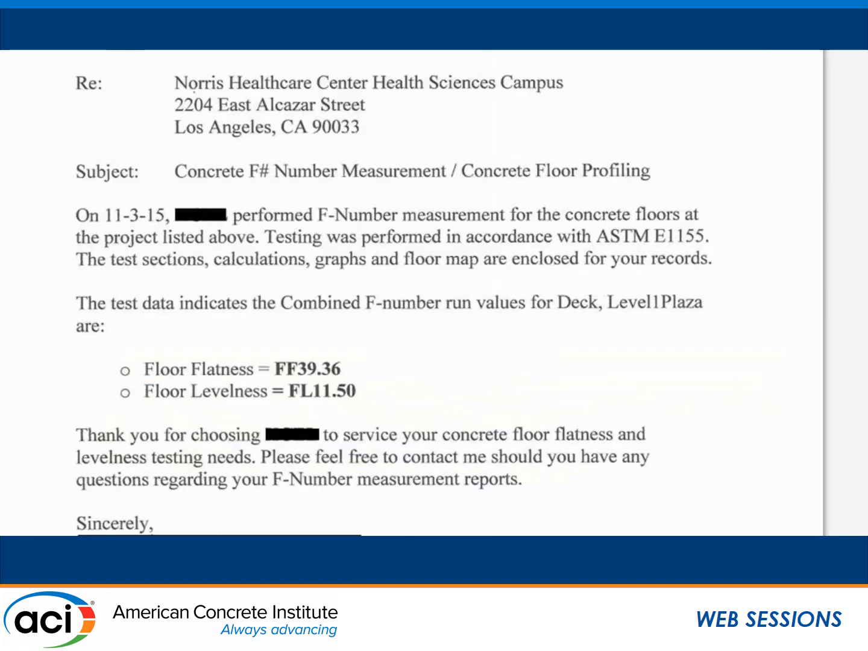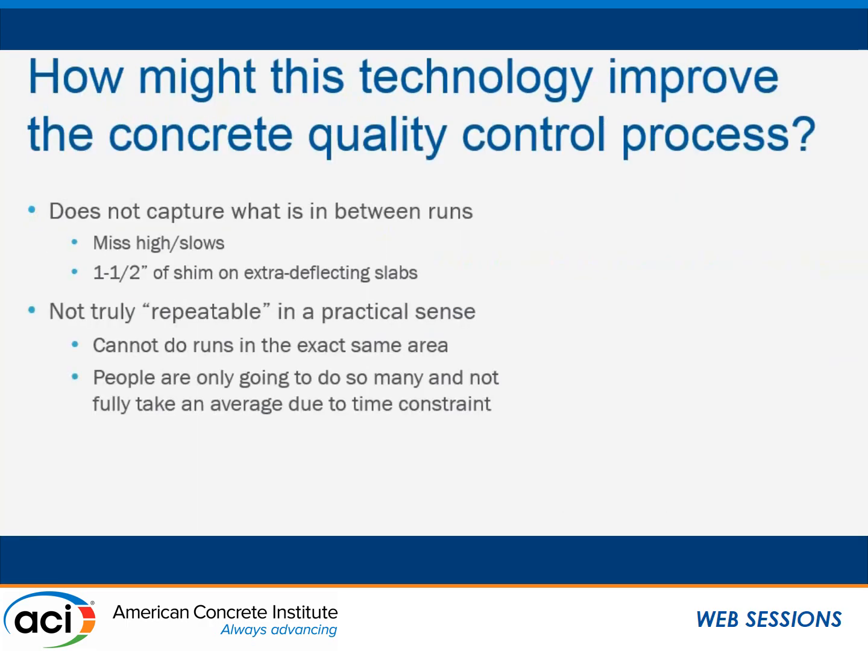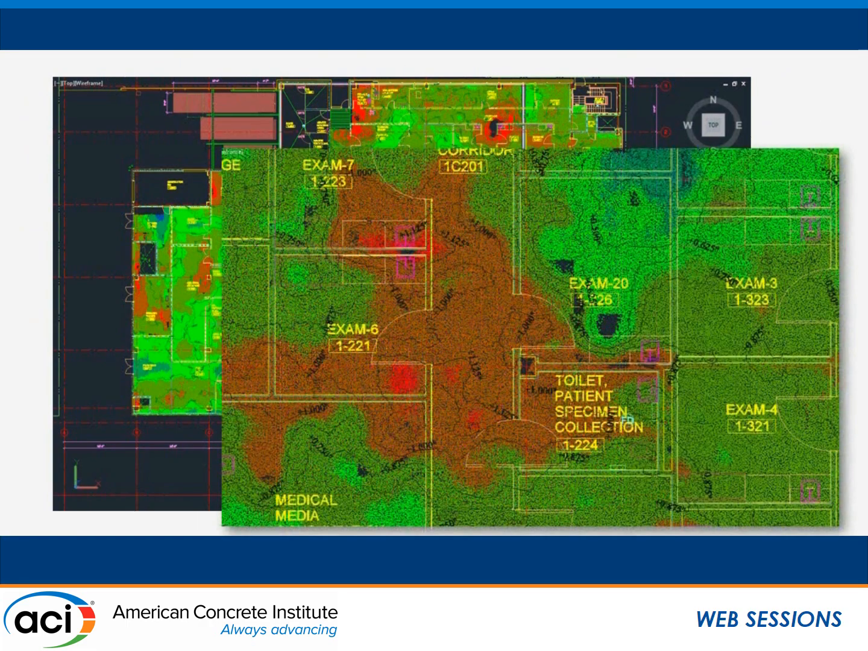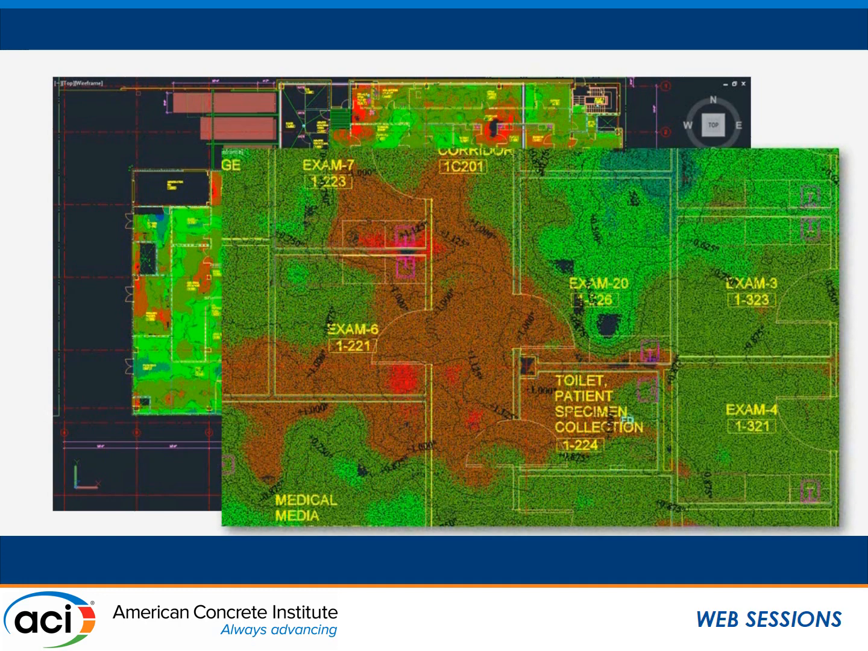Moving forward here, what does the future have in scanning? We talked about how 3D scanning could meet some current standards. There are other use cases for this. One thing that's currently being required by some owners, especially ones with high-end finished projects, like hospitals or data centers, or those with certain requirements for their concrete, is the delivery of these heat maps.